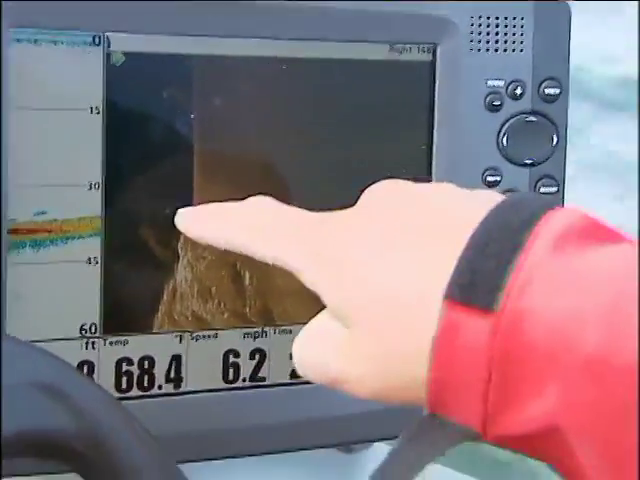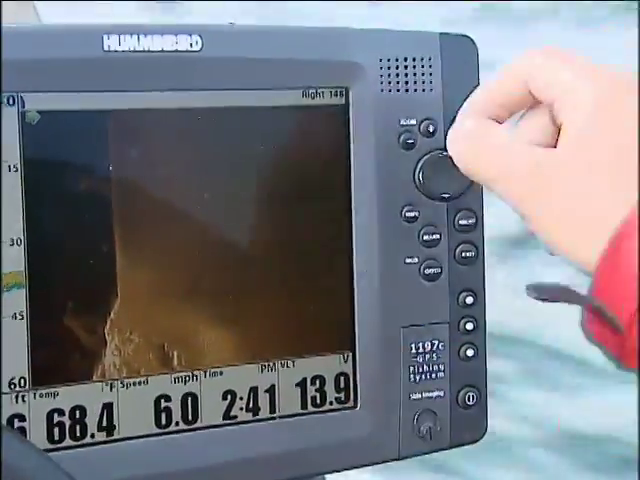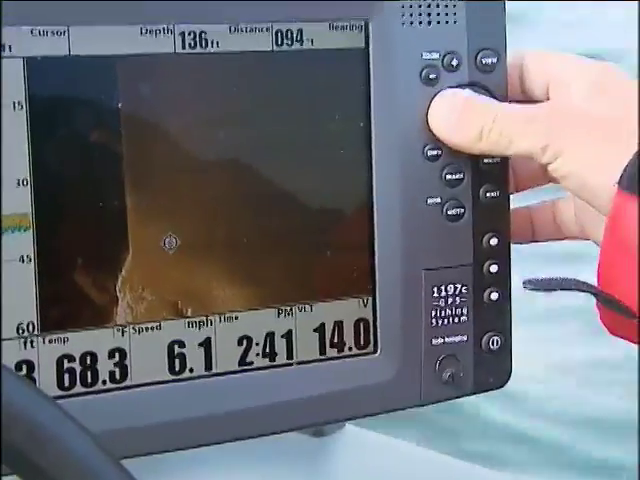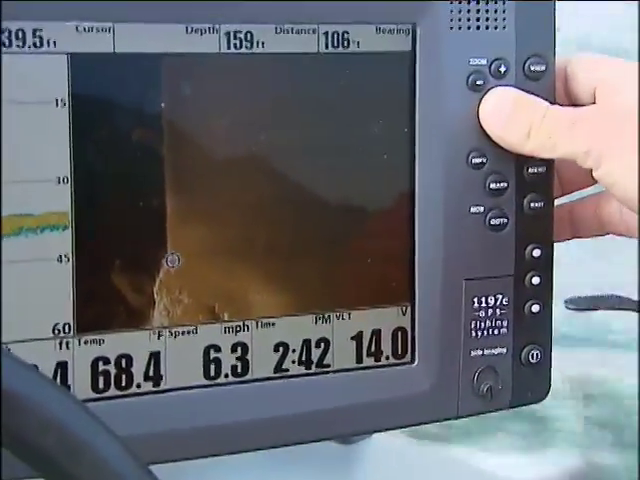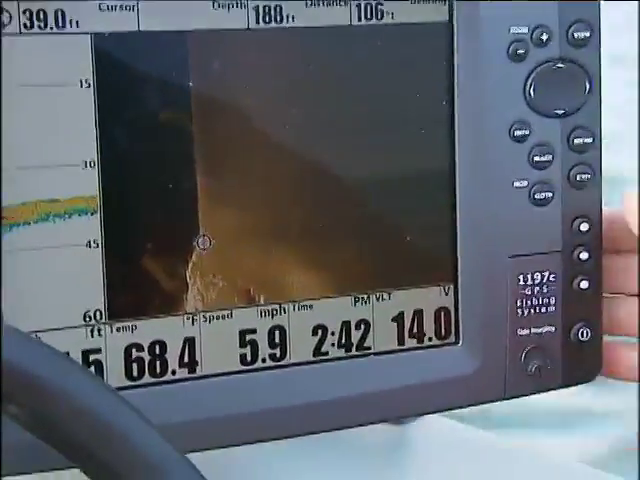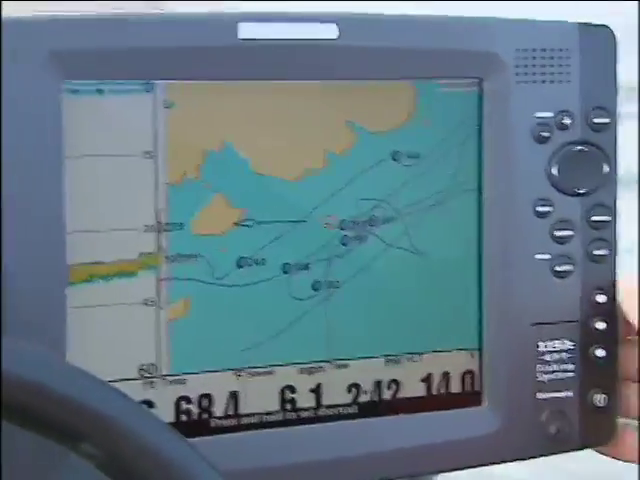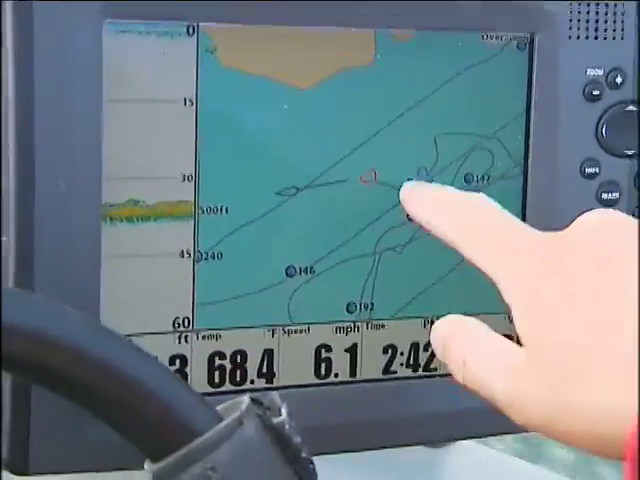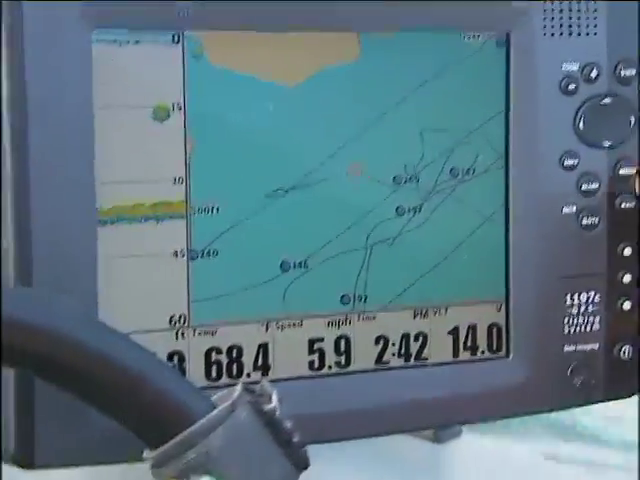The rock stopped right there, and that's it. So I can actually, I stopped the screen, my cursor, I can actually go and put a waypoint right on that transition line, hit mark, waypoint created, go to my big screen, there's 269 where I came off the edge of that hump, and that's it.